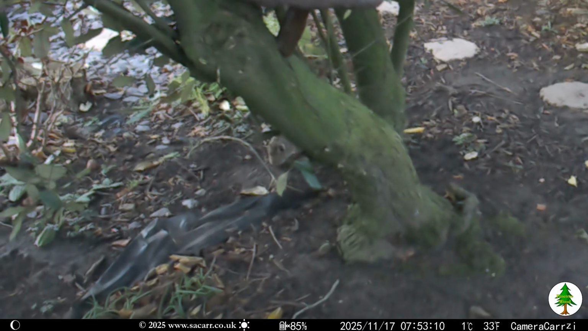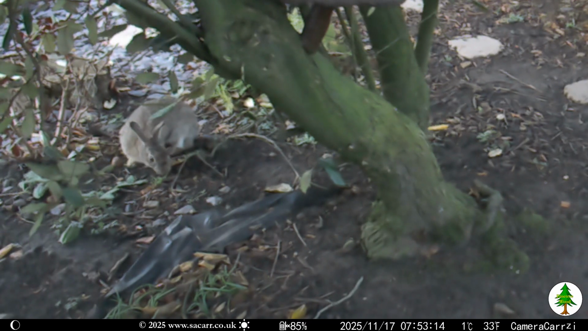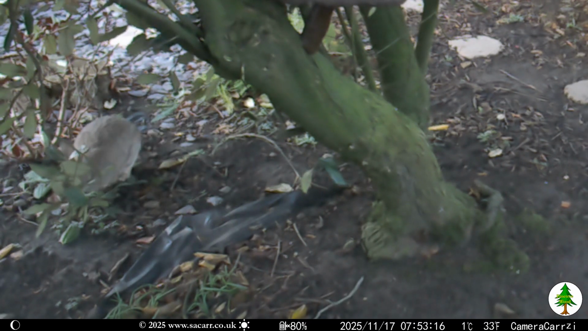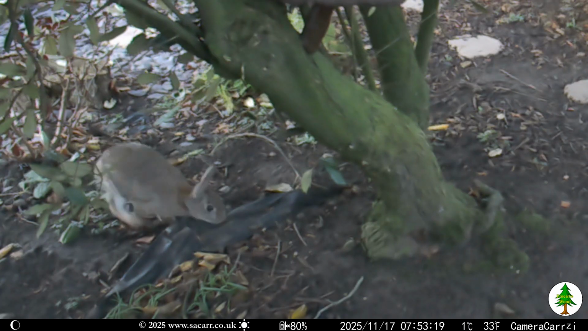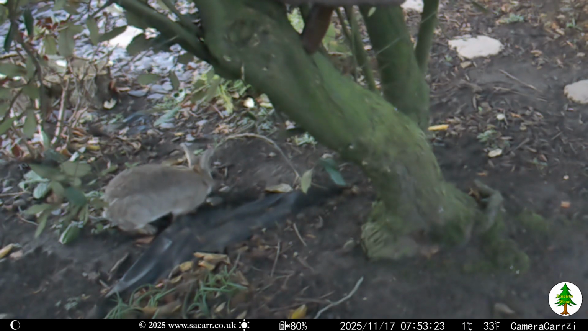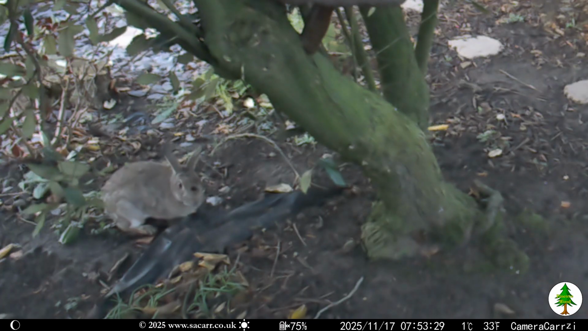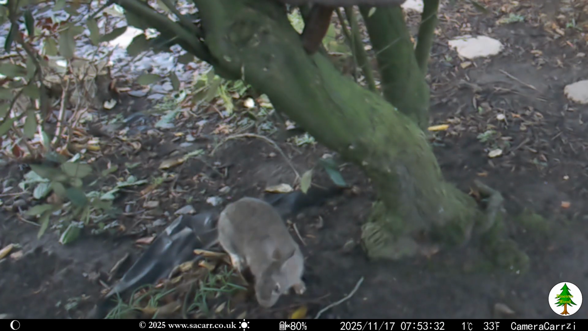Just before 8 AM on the 17th, the rabbit was sniffing around the tree. It was probably on the way to the lawn, where it often sits and eats grass and dandelions. While the video is in full HD, it's a little bit soft, being a crop and right on the edge of the field of view.